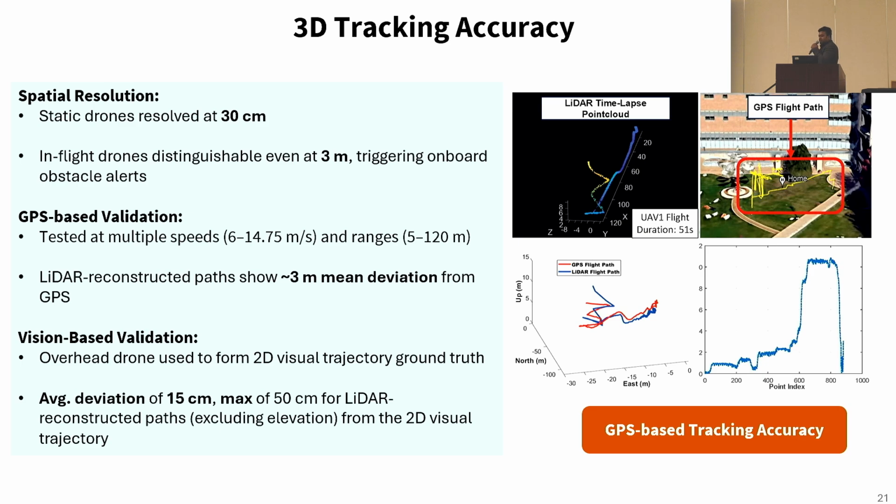And after sensing and detection, we also verified the tracking performance of the system. First, we tested the spatial resolution of our system with a proximity test. Among test drones, static drones were resolved at 30 centimeter distance apart, and in-flight drones were distinguishable at less than 3 meter. We couldn't go beyond less than 3 meter because in practice it was triggering onboard obstacle alerts within the drone.